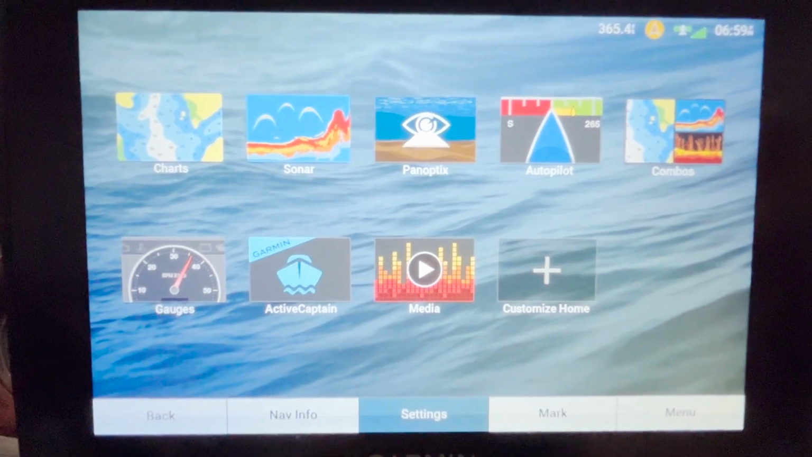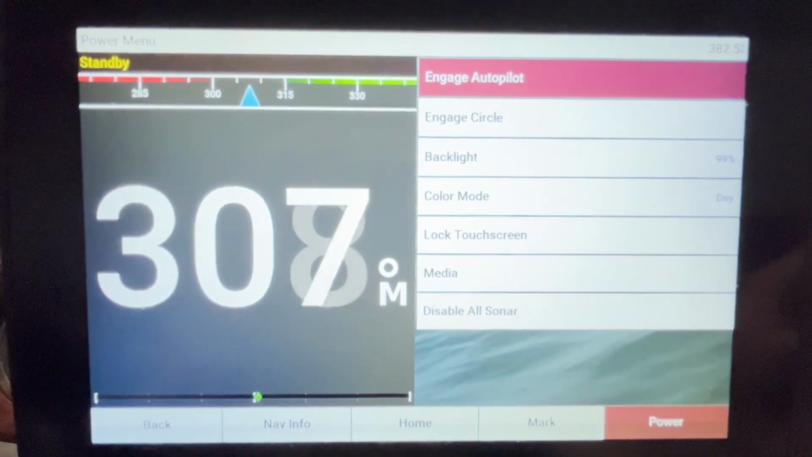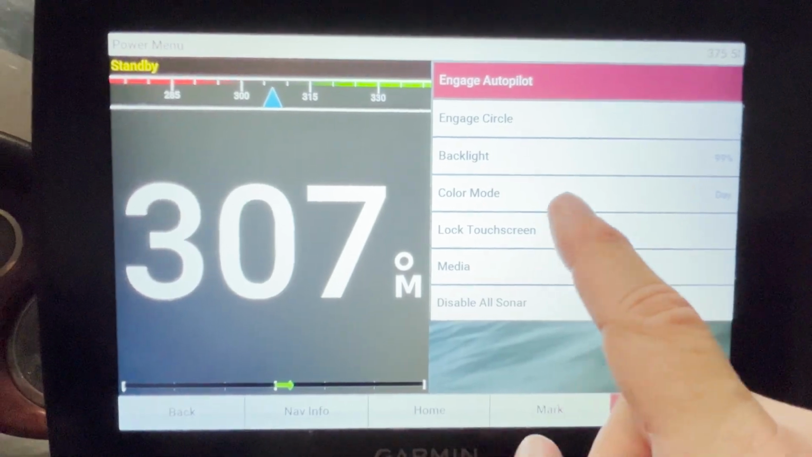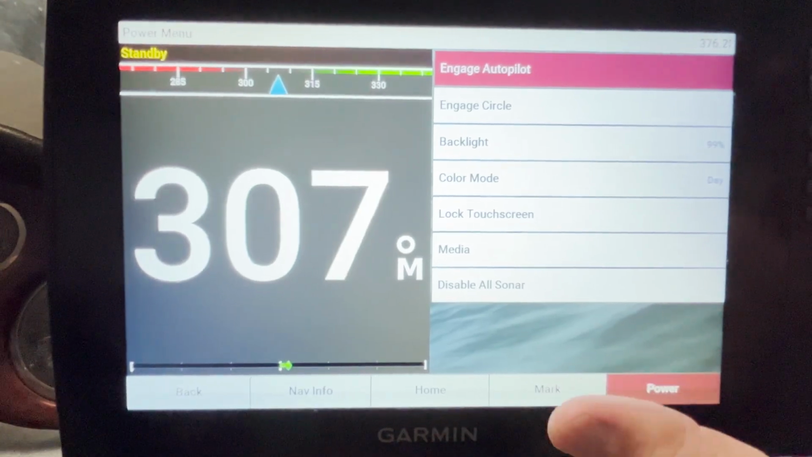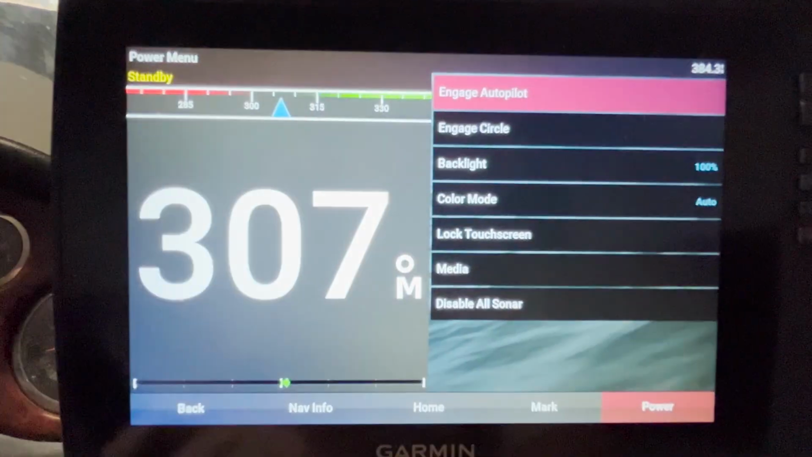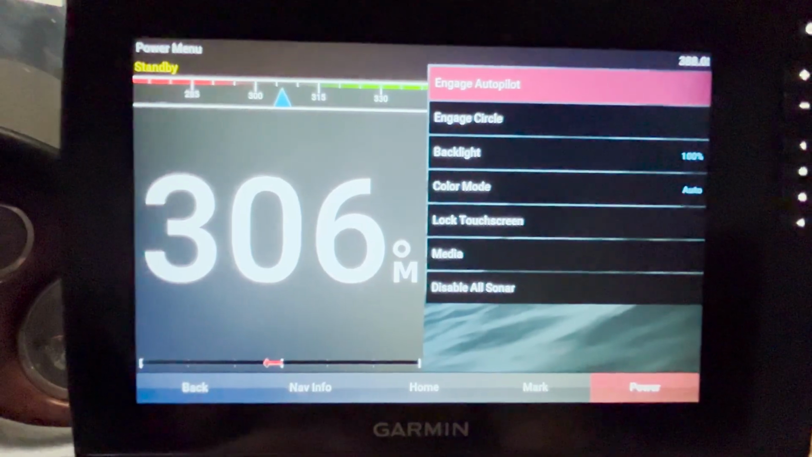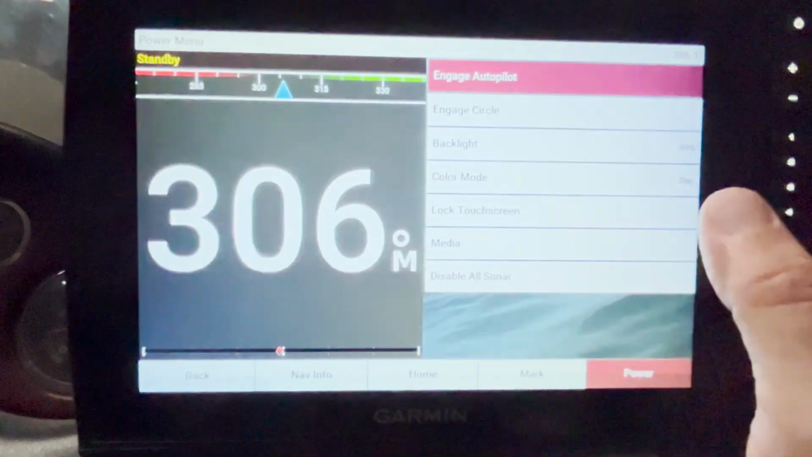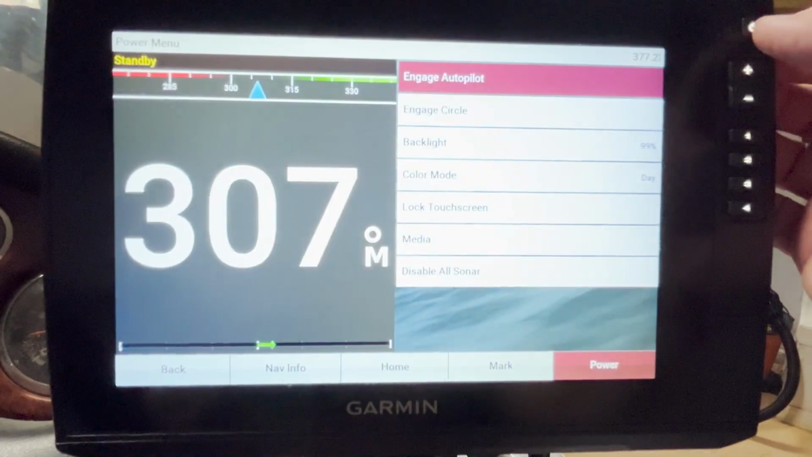All right, and then number 4, I saw this comment the other day on Facebook, so I thought I'd go ahead and put it in here as well. Going back to the power button, if we hit this power button, we can change the color mode to where it's either day or night. If we change it to auto, then it's going to sense where we're at. See how it sensed auto? I'm in my garage now, so it automatically went to night mode. If we go back and change that to day colors, now we're going to have just that daytime setting.